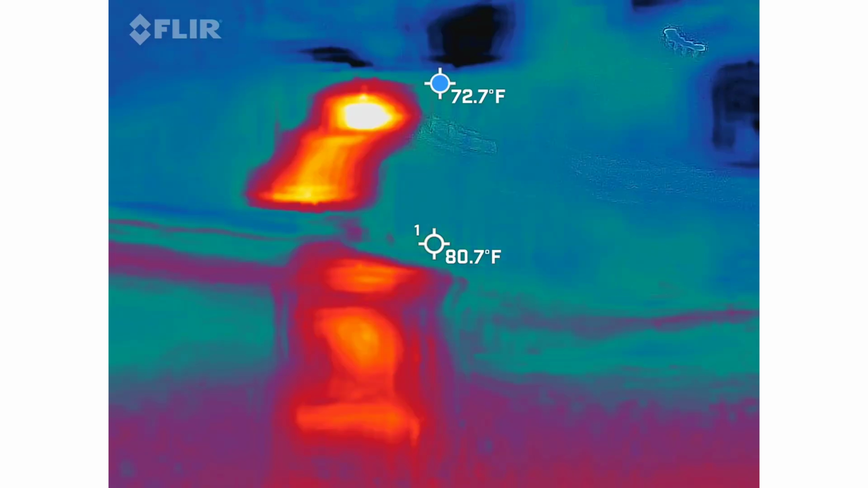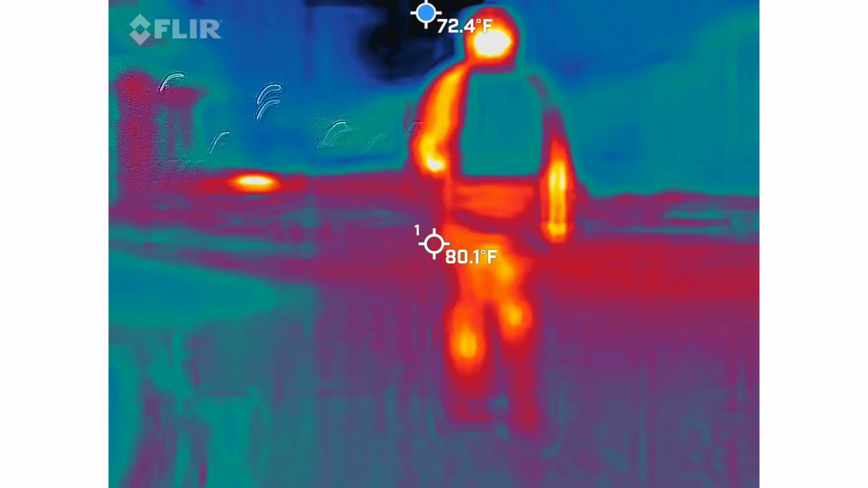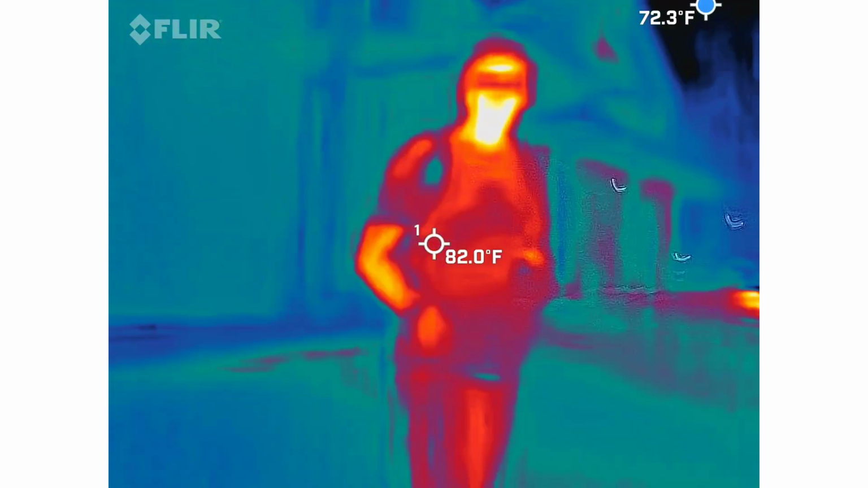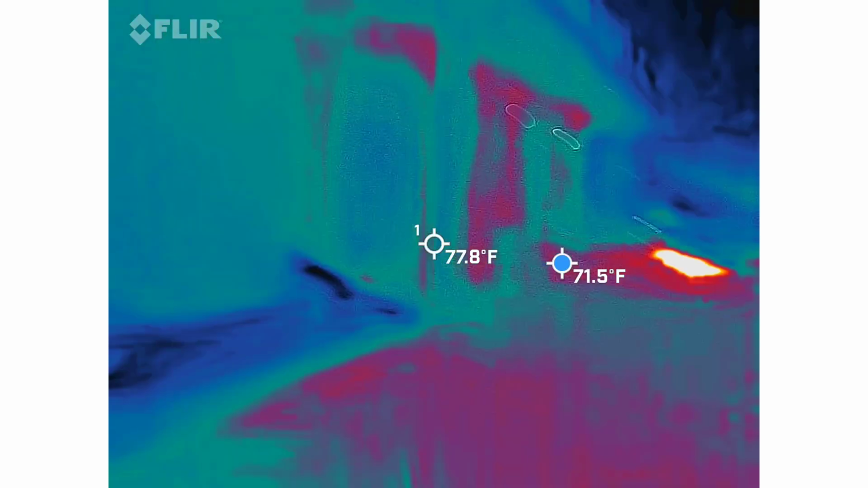Did you hear Big John? What was that? You guys all got quiet all of a sudden. We are concentrating. We are walking. We're focused. All right. Woohoo! We're going to stop here.